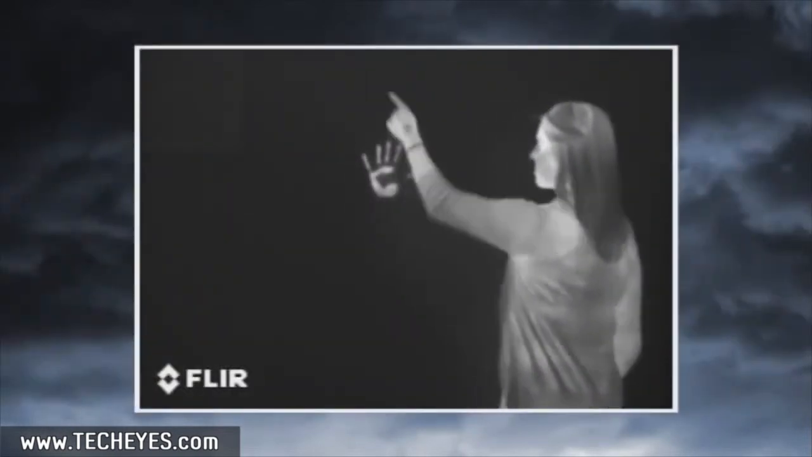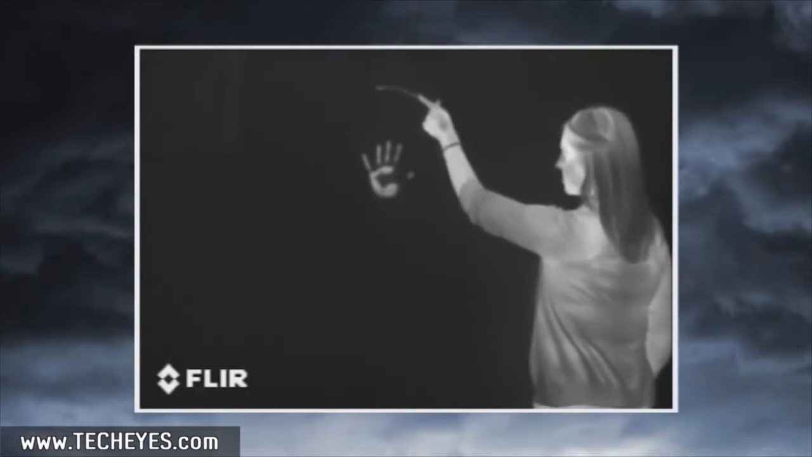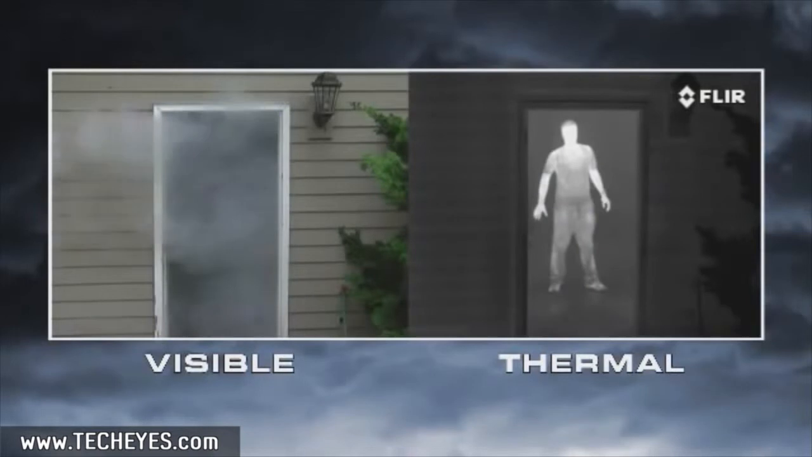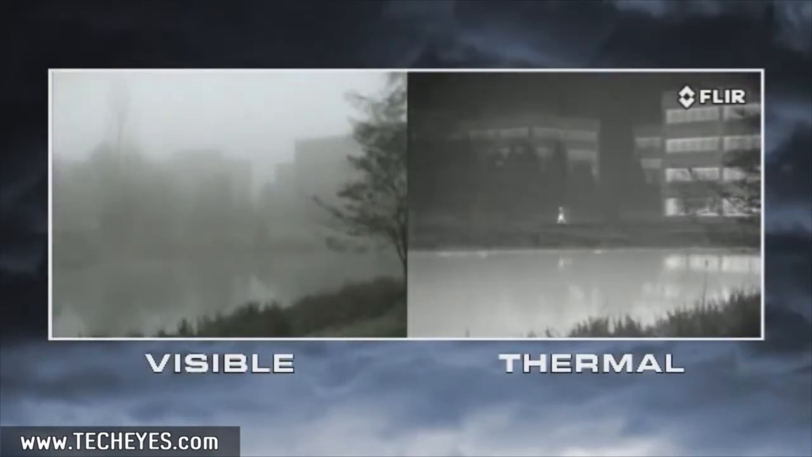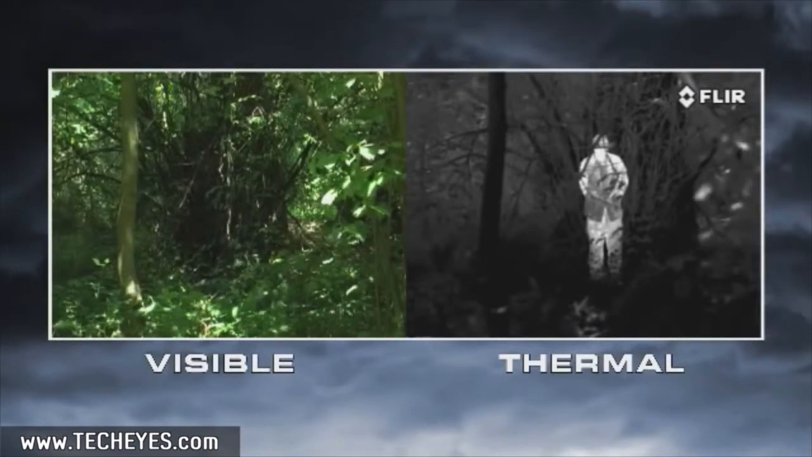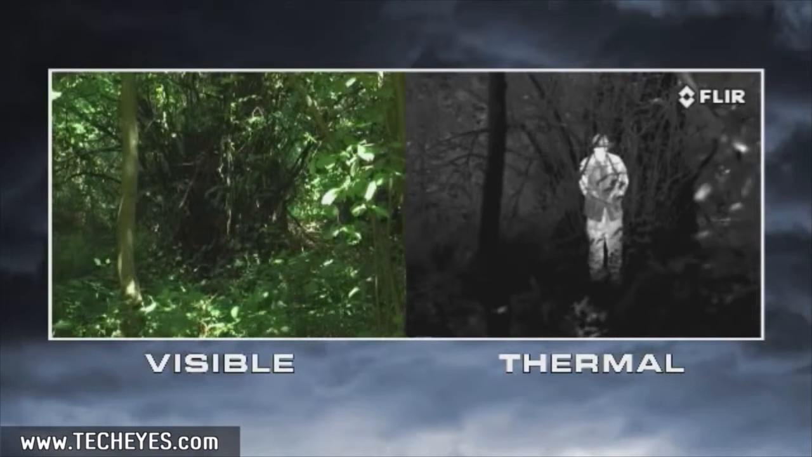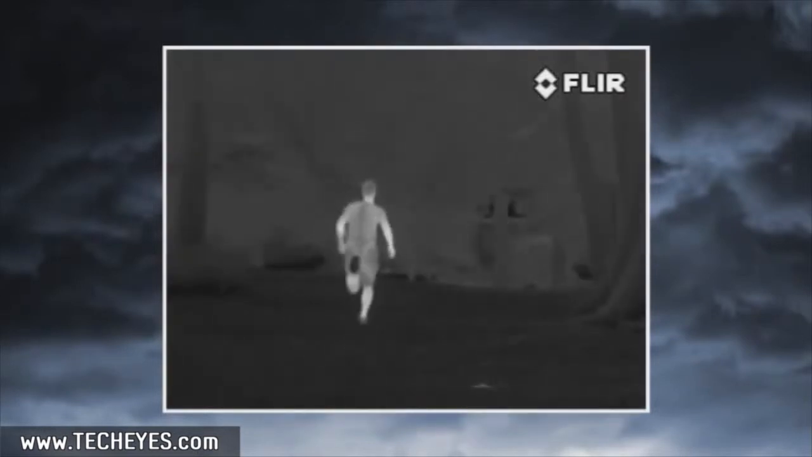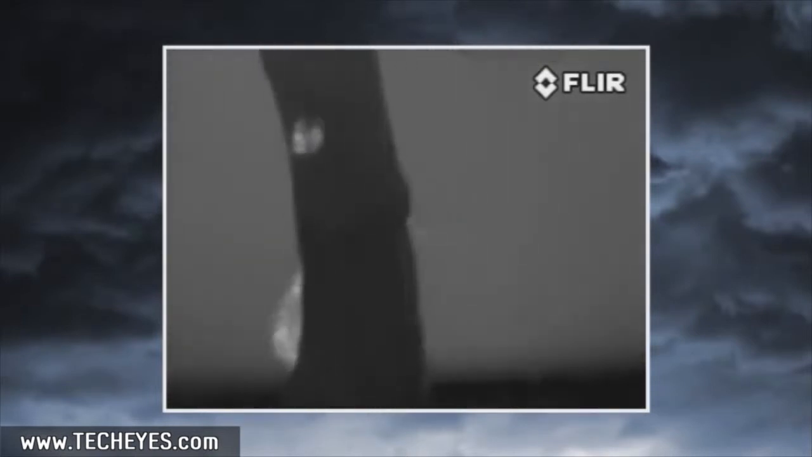Thermal cameras make pictures from heat, not light. Day and night, they let you see clearly in any conditions, including through smoke and light fog. Everything on Earth gives off thermal energy called a heat signature, and anything with a heat signature shows up clearly to a thermal camera. This helps you to see things you'd never see with your eyes or with yesterday's night vision cameras. Things like recently parked cars, discarded weapons and evidence, but especially people. No one can hide their heat, so they can't hide from you.